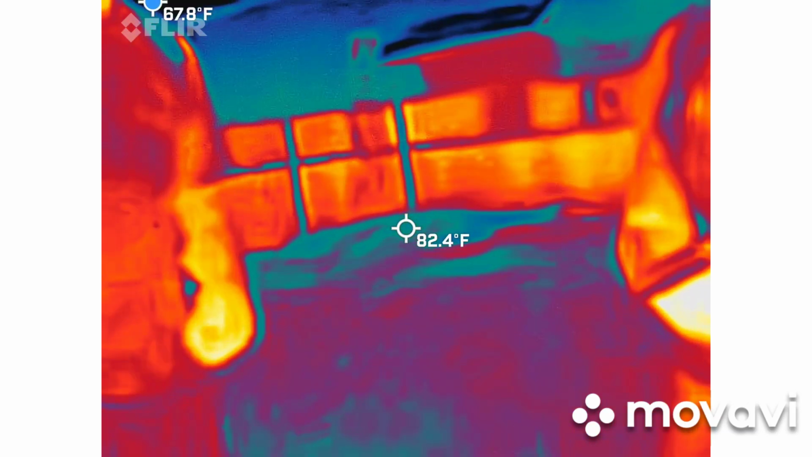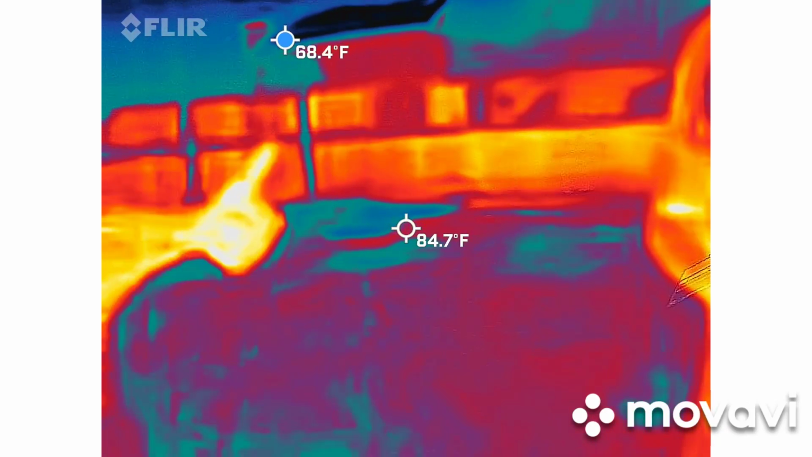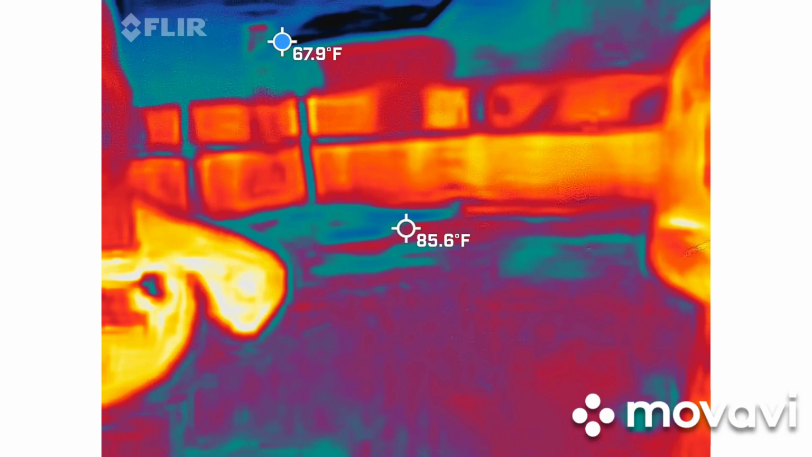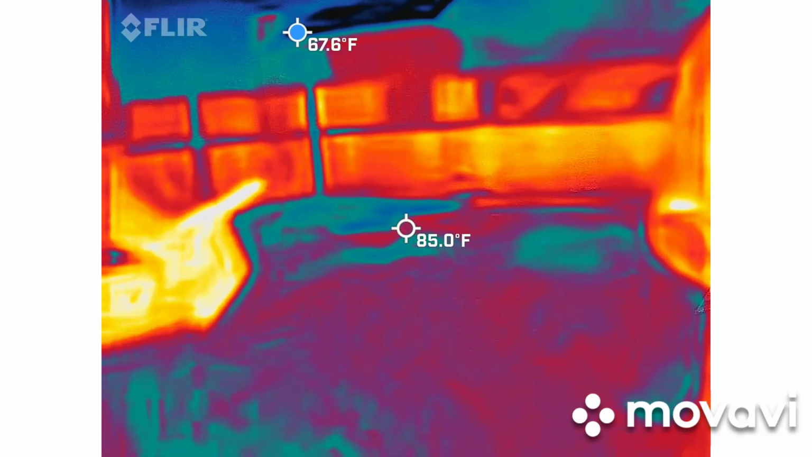That was interesting. You got a lot going on there. So I do play a little word play on that one. That's the only one I do, so don't expect any more. I am the wordsmith. But anyway, so that's an interesting one.